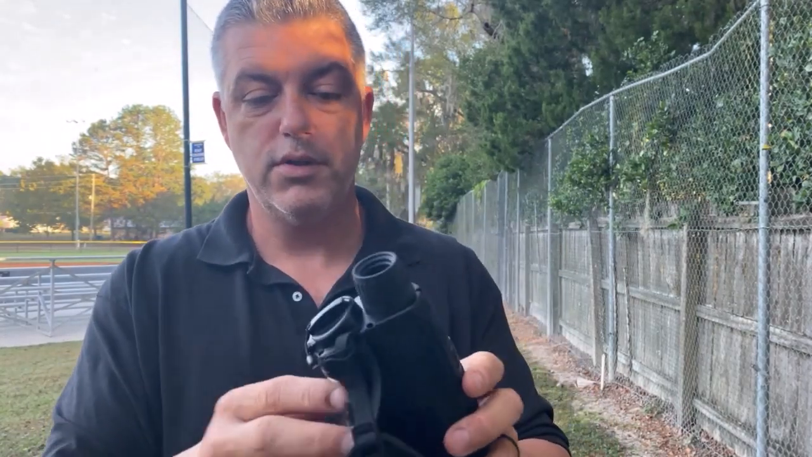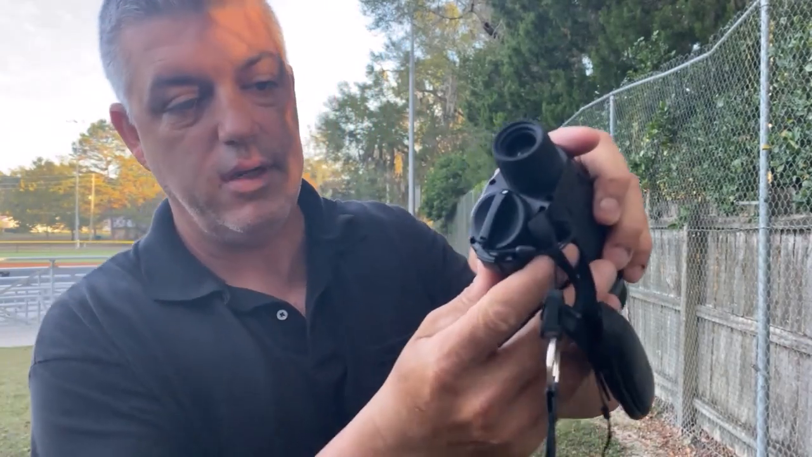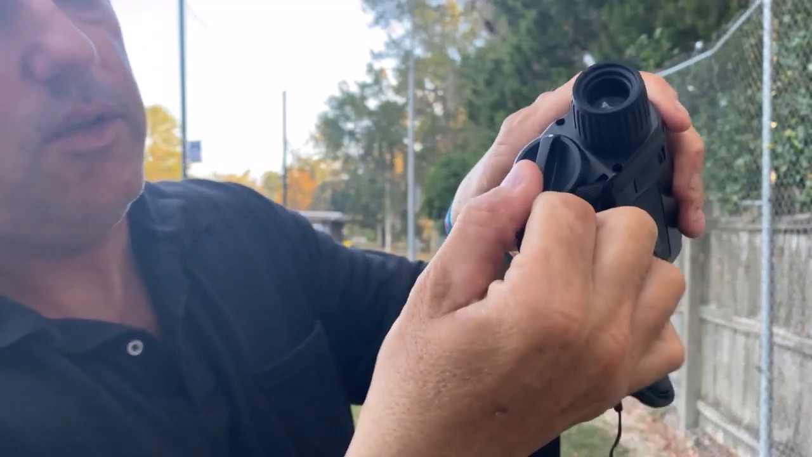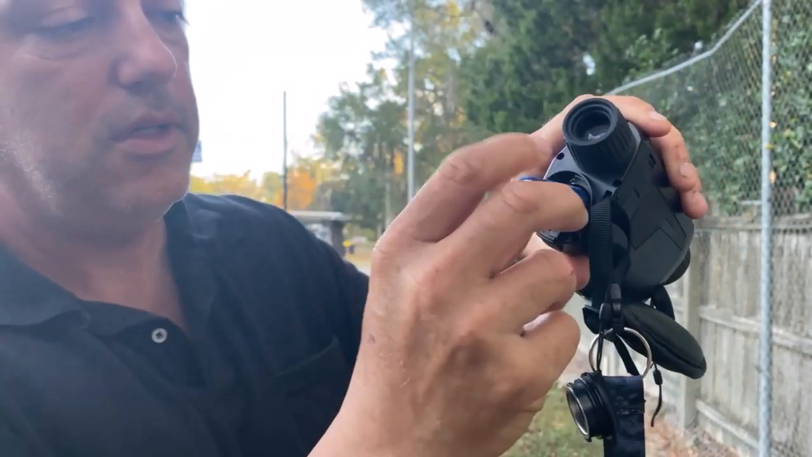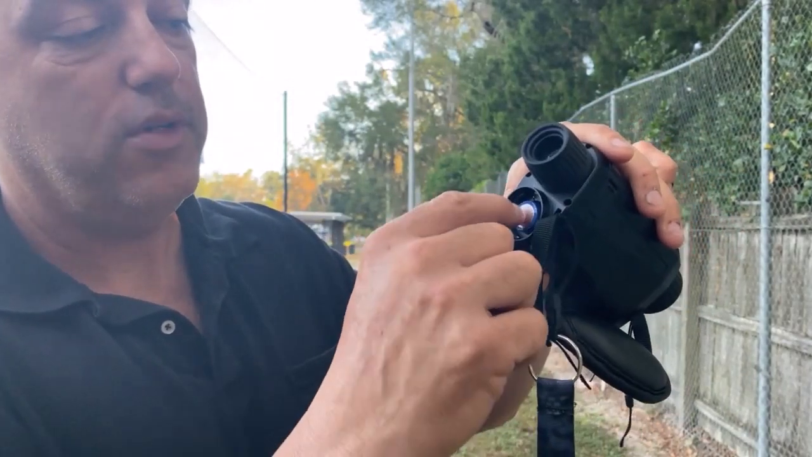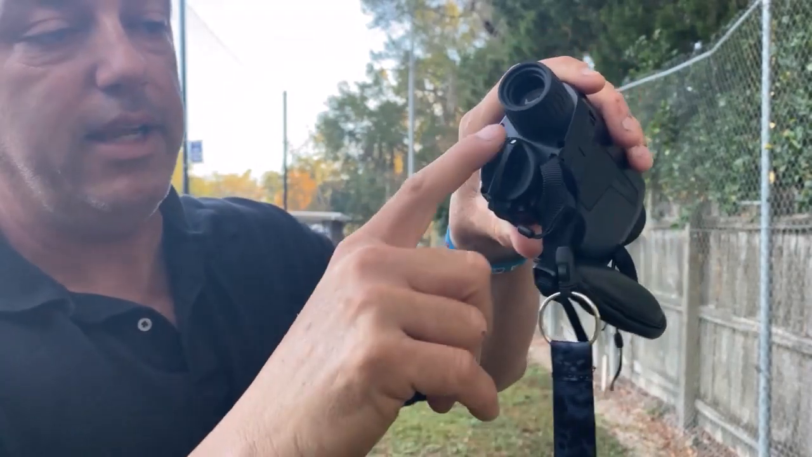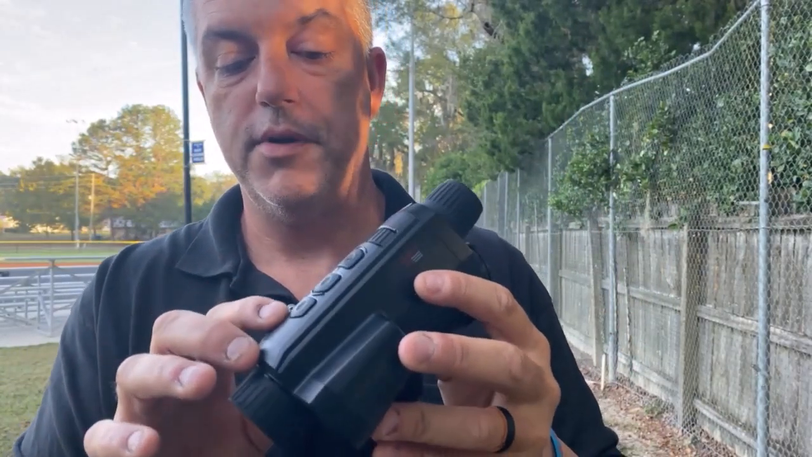So also on these Fusion units, this is the battery thing right here. You need to push this down. There's a little button you push down, and then you turn it to the left, and then you wiggle this open, and that's your battery. And your battery always goes in head first into the hole, okay? When I first got this, without reading the instructions, I messed that up. So head first into the hole, and then whenever you put it back in, you kind of have to shimmy it all the way down into the hole, and then turn it back to the right, and it'll click, and then that's your battery.